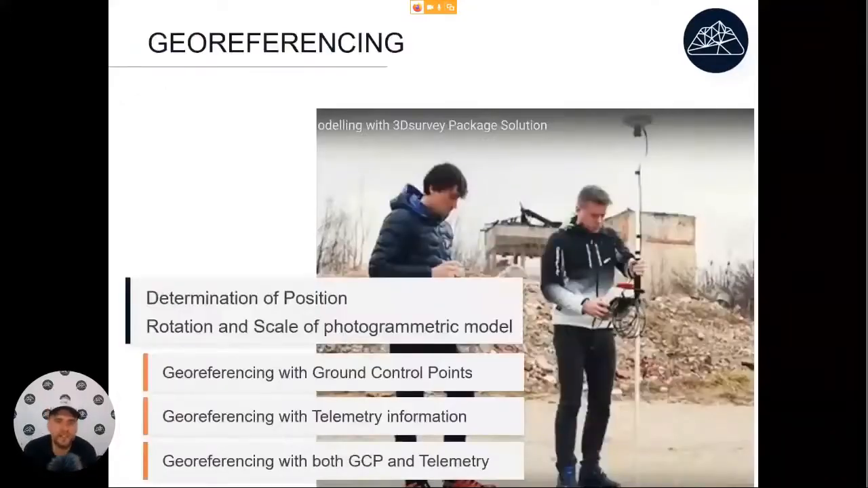Then there is the second part. We need to make the 3D data accurate. At first, bundle adjustment may use some telemetry information from the drone, but usually it will not be correctly placed or rotated. So in the next step, it's important to make that data accurate. The best way to do that is by using some ground control points.